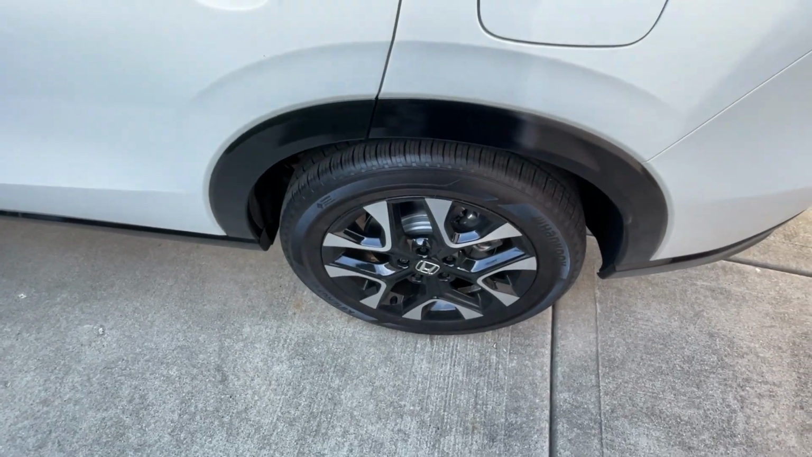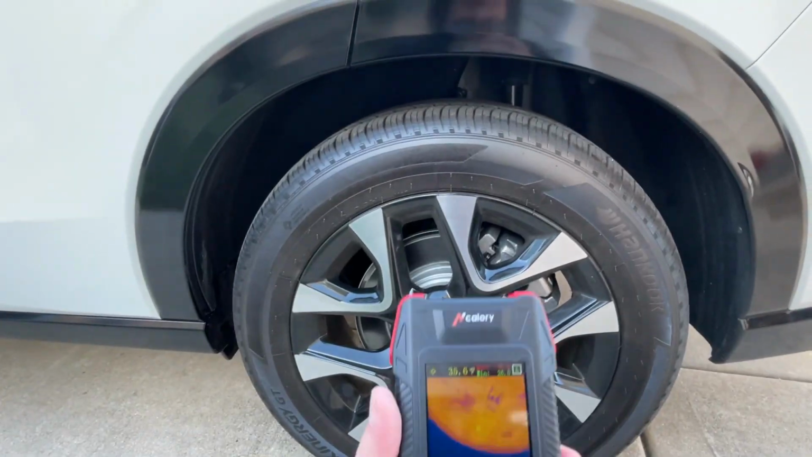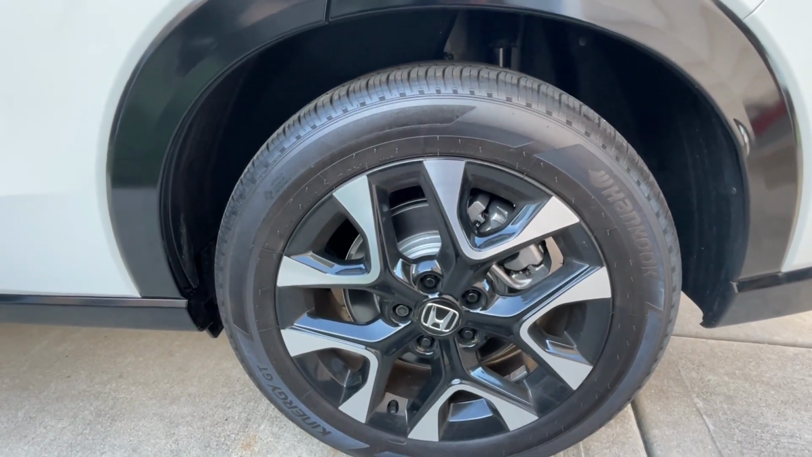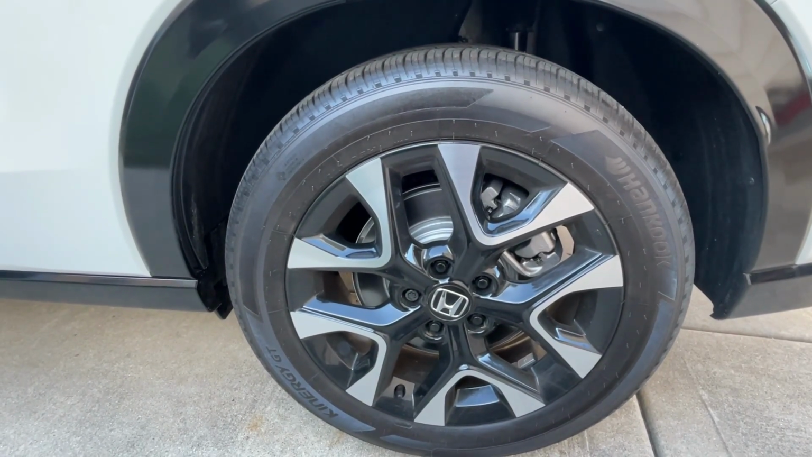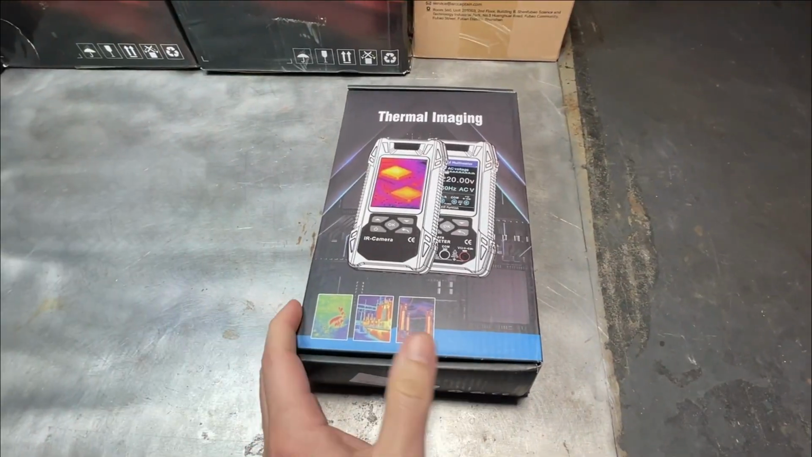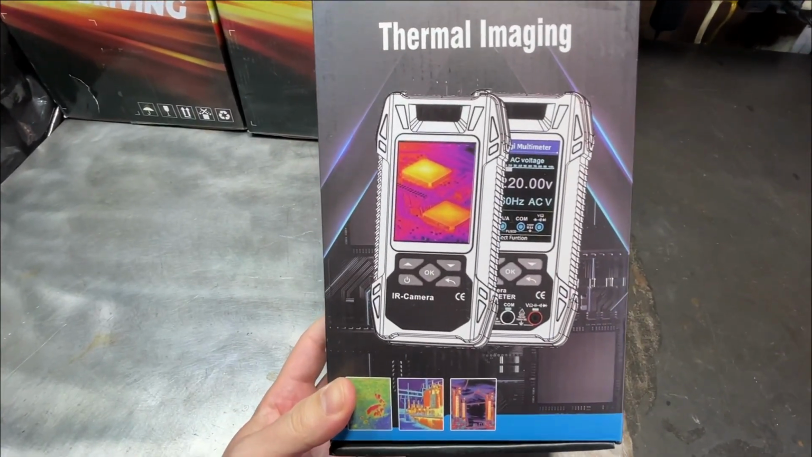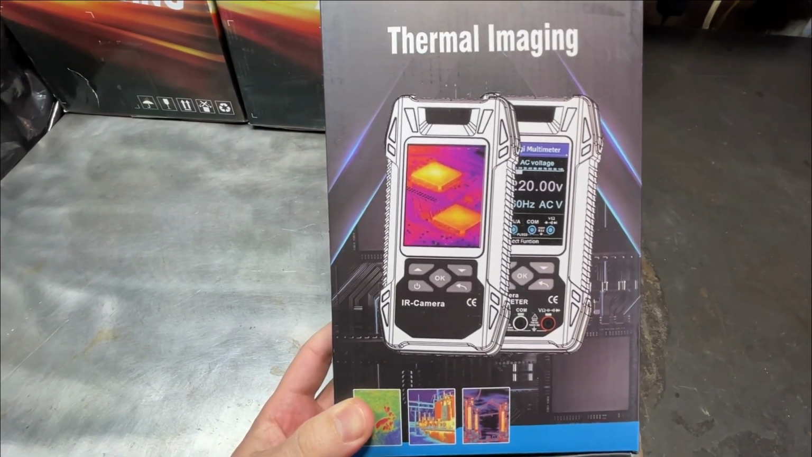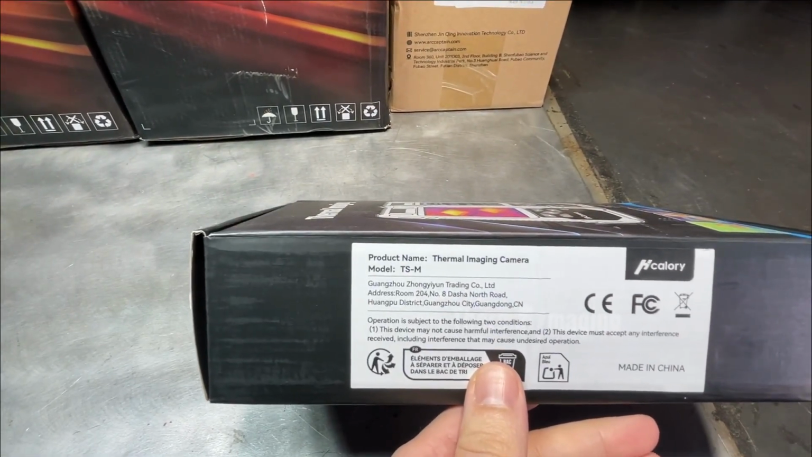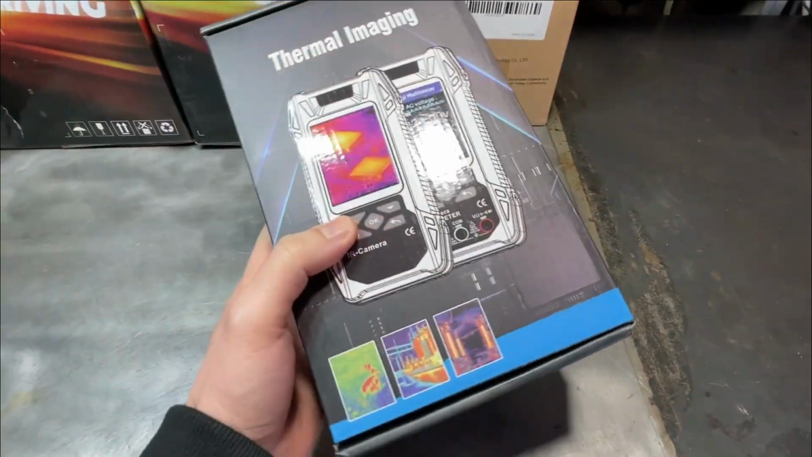Also, one thing you can check is if you have really bad wheel bearings and they're making a lot of noise, you can actually use the infrared camera to see if one hub is getting much warmer than the other hub, and that can kind of tell you usually which wheel bearing is causing the issue and the noise. So these are some of the uses for the thermal imaging camera. They currently don't make the HCALORY in this model anymore, but besides the point, you can get another type of thermal imaging camera from another brand. It all has the same features and functions for the most part, and you can help diagnose some of these little key things that we talked about in this video.